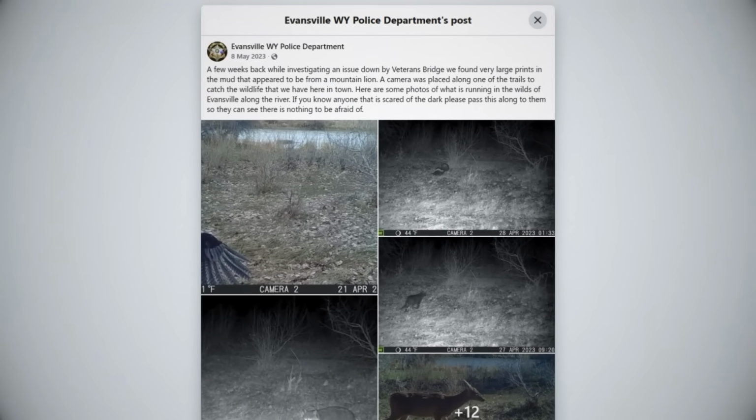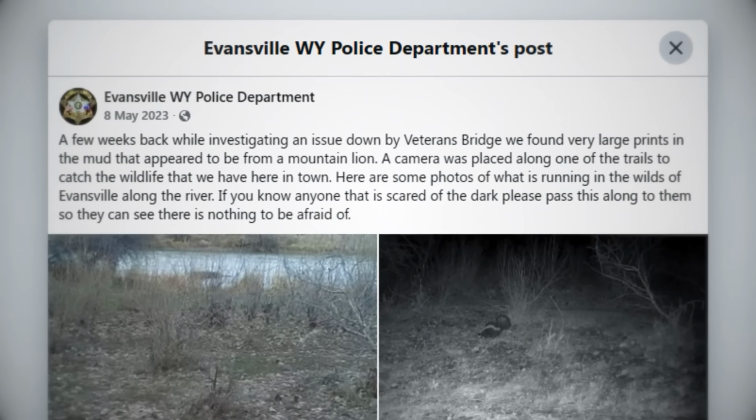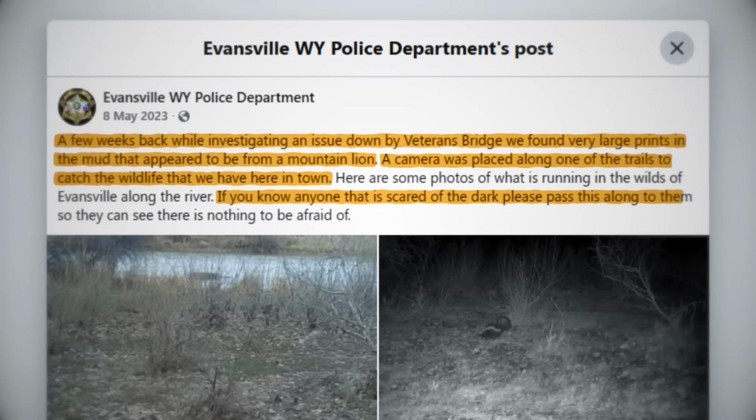The Evansville, Wyoming Police Department makes a post to their Facebook page with the caption reading, "While investigating an issue down by Veterans Bridge, we found very large prints in the mud that appear to be from a mountain lion. A camera was placed along one of the trails to catch the wildlife that we have here in town. If you know anyone that is scared of the dark, please pass this along to them so they see there is nothing to be afraid of."